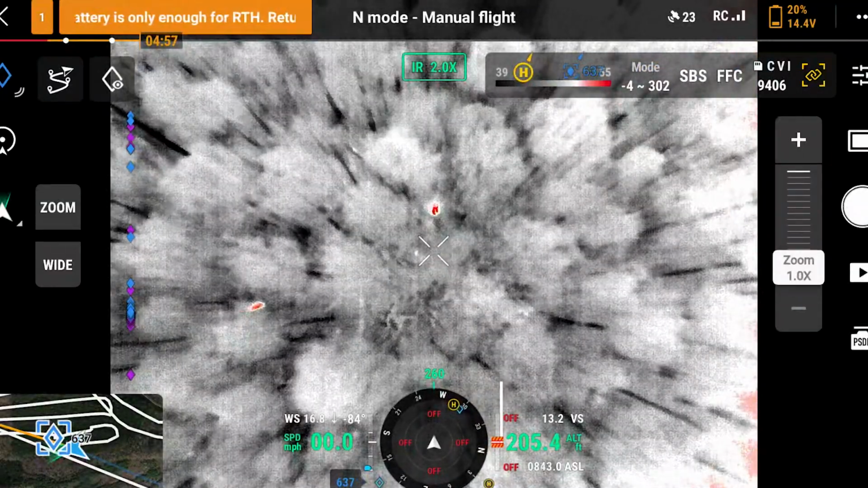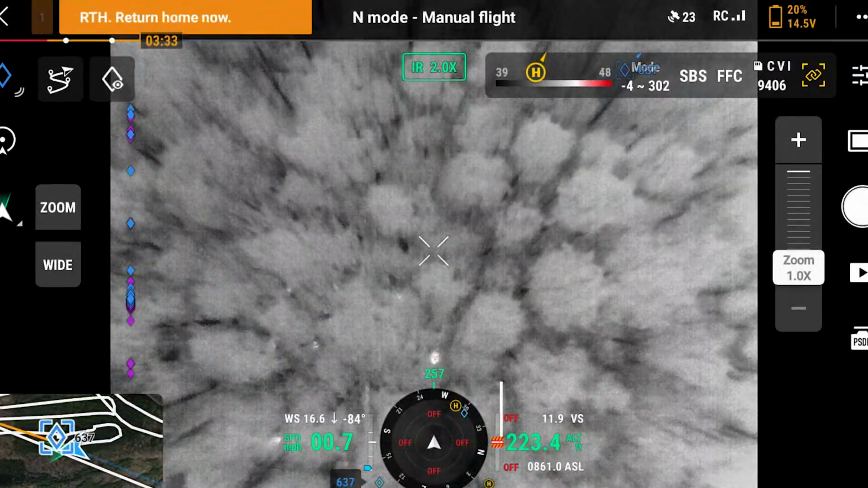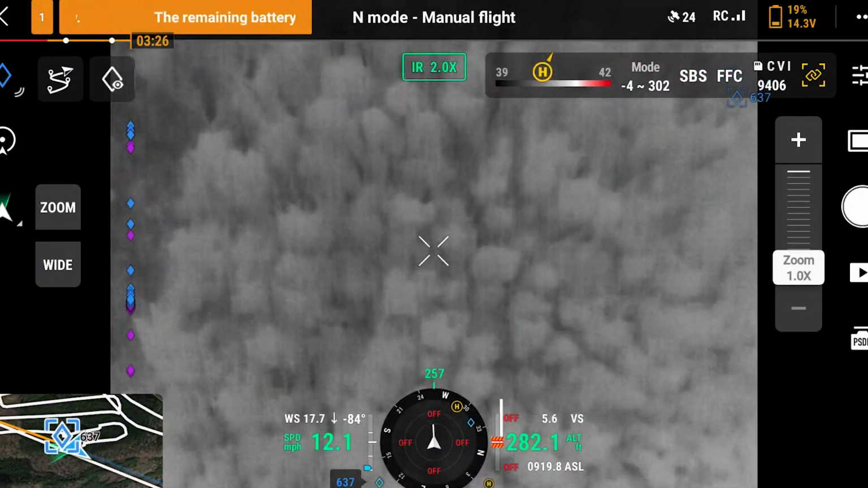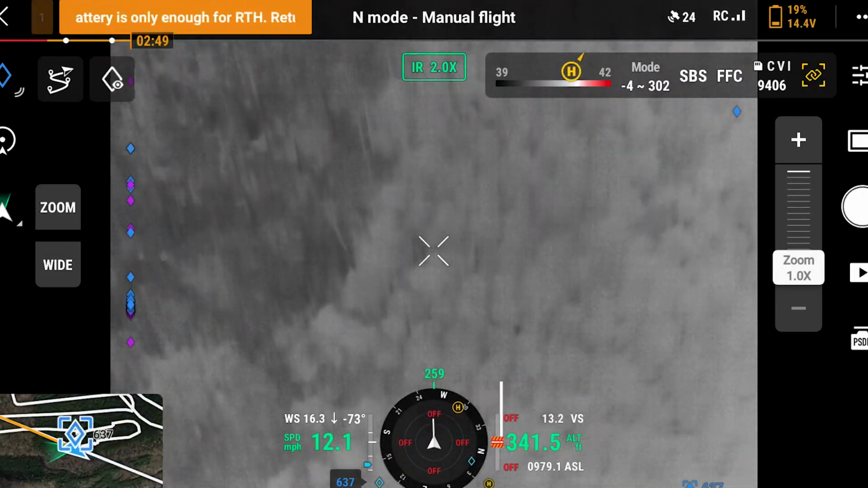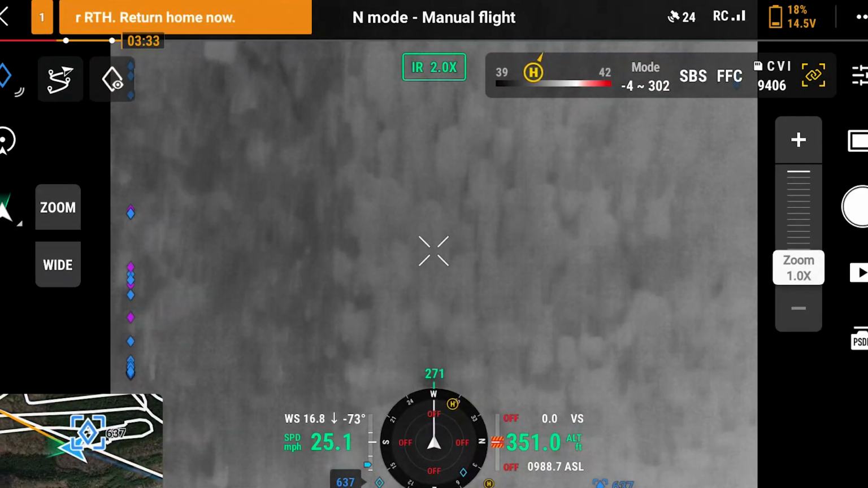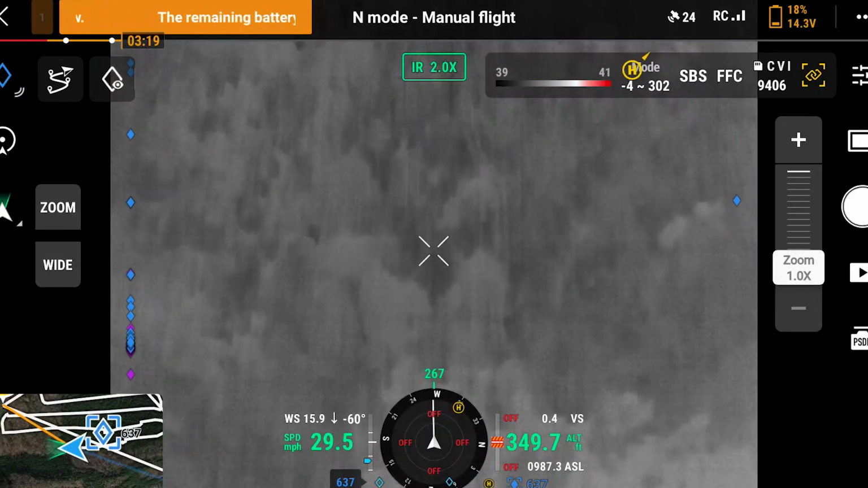Man, I hate it. We haven't found it for sure. I don't want to come out here and not find it, especially if that deer's got shot. That's strange not to. Yeah, man. When I got down, shined the light, and I was like, okay, it's not going to go far. And then, bam.